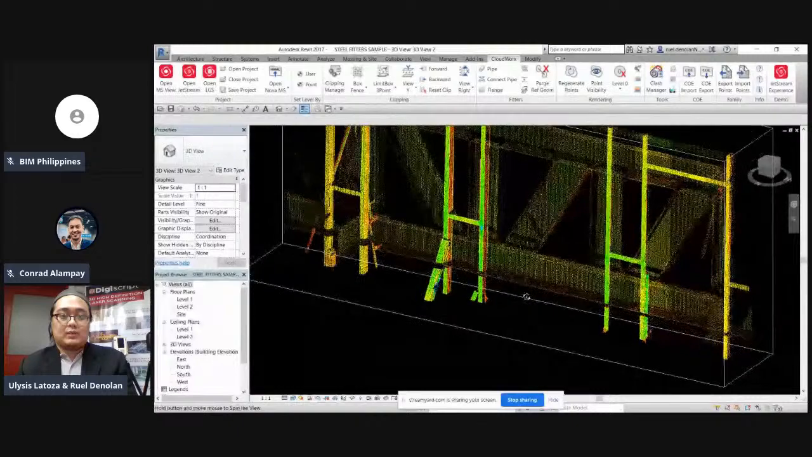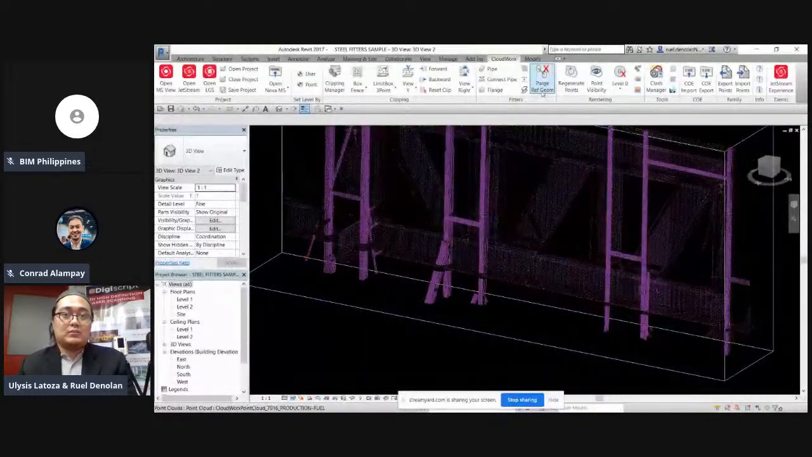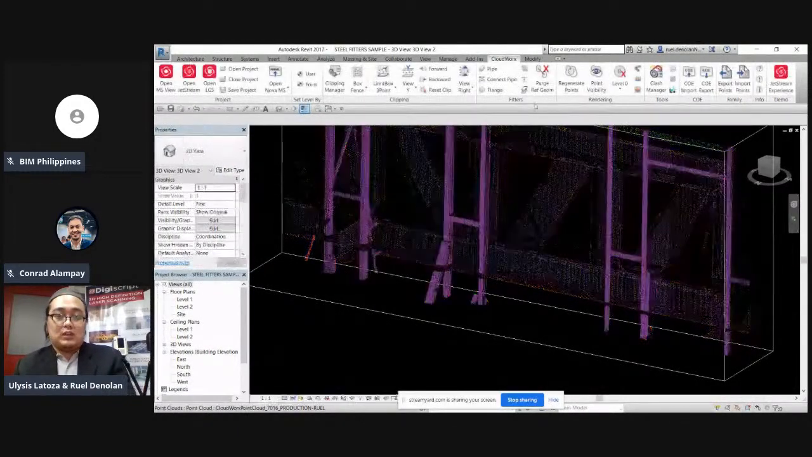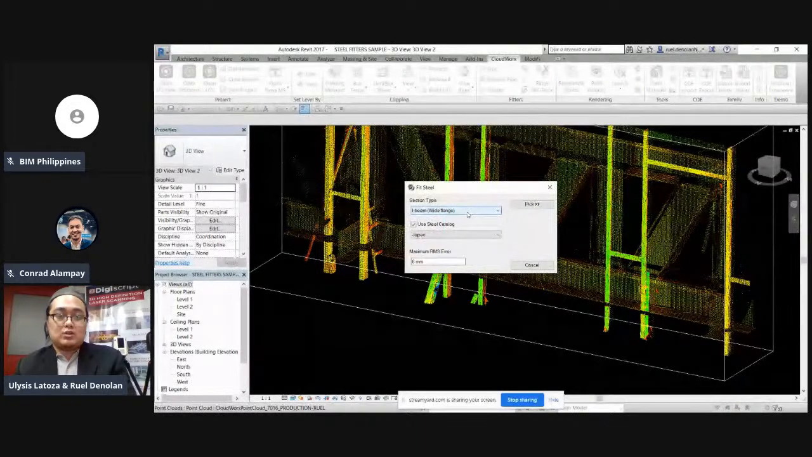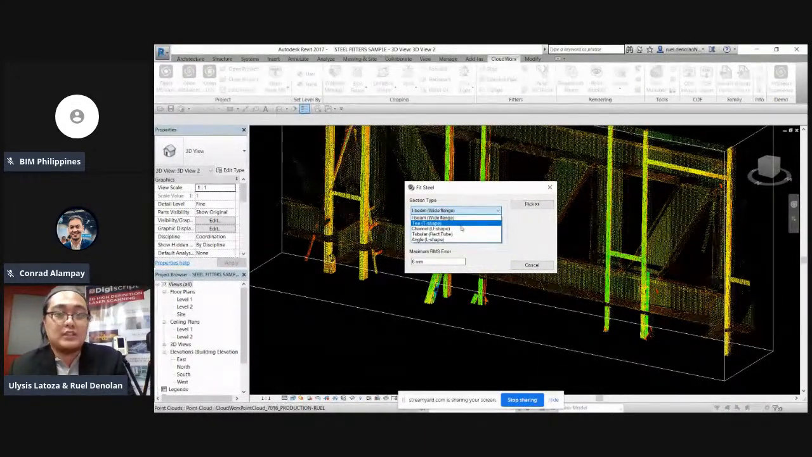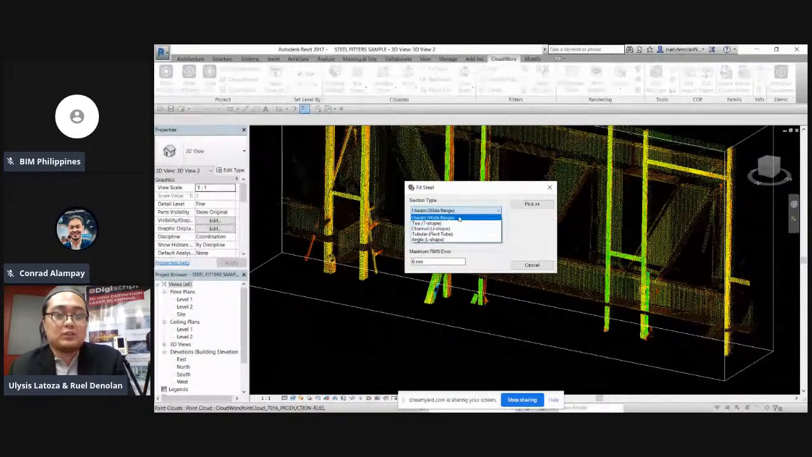So, sa pipe, ganun lang din, mag-ano lang tayo sa fitters. I-click ko lang yung steel. So sa steel, meron tayong choices. Ito yung mga pwede nating ma-automatic generate pagka-click sa point cloud.